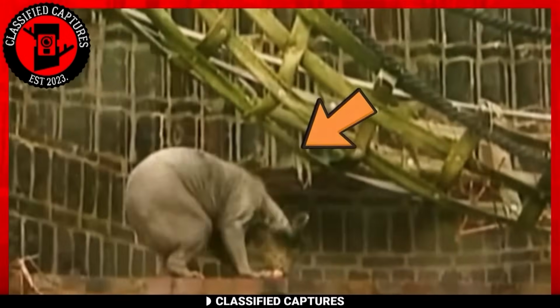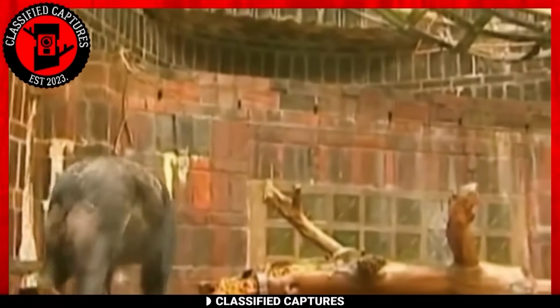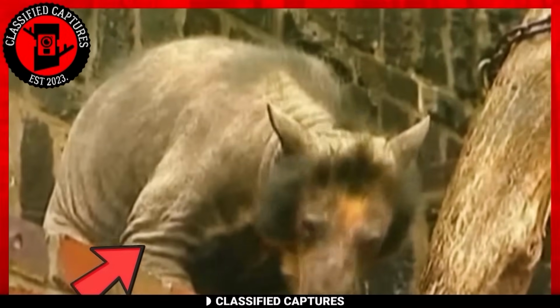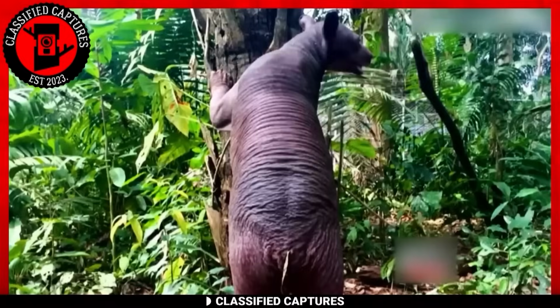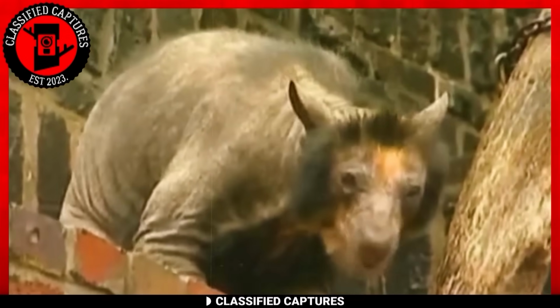So, what do you see in the footage? Did you initially think it was an alien or an extraterrestrial being? If so, I wouldn't blame you. Interestingly, some individuals have been sharing snapshots of this creature on paranormal pages, claiming it to be an alien. But what if I told you that this isn't an alien at all? What if I said that what you're seeing is actually a bear?